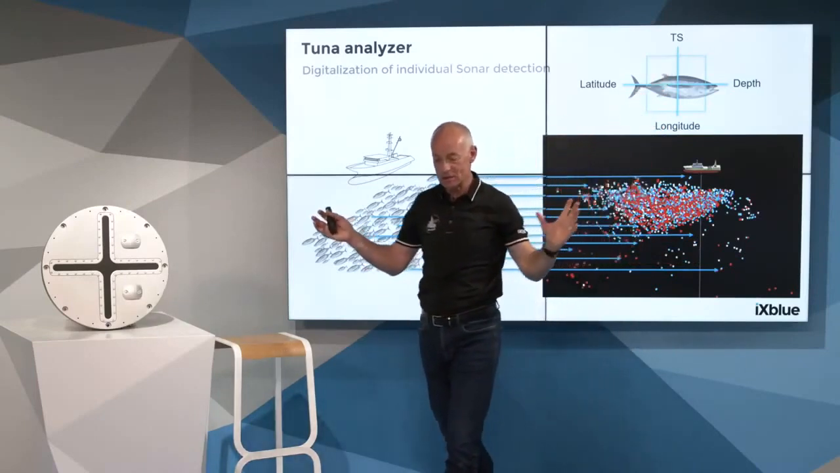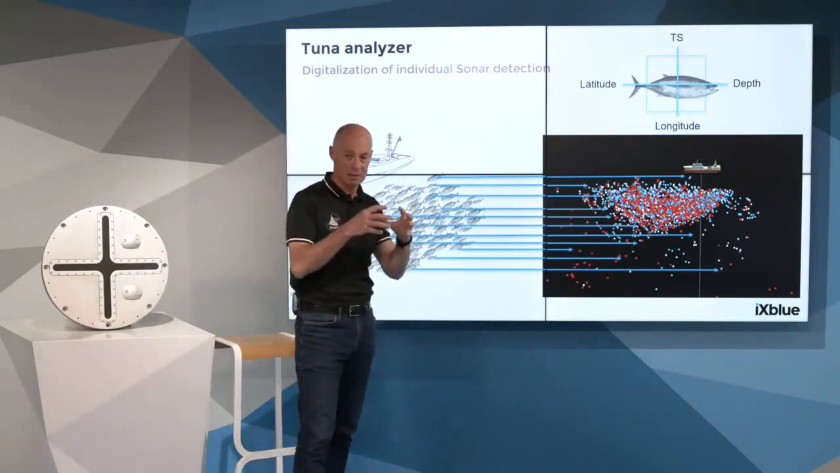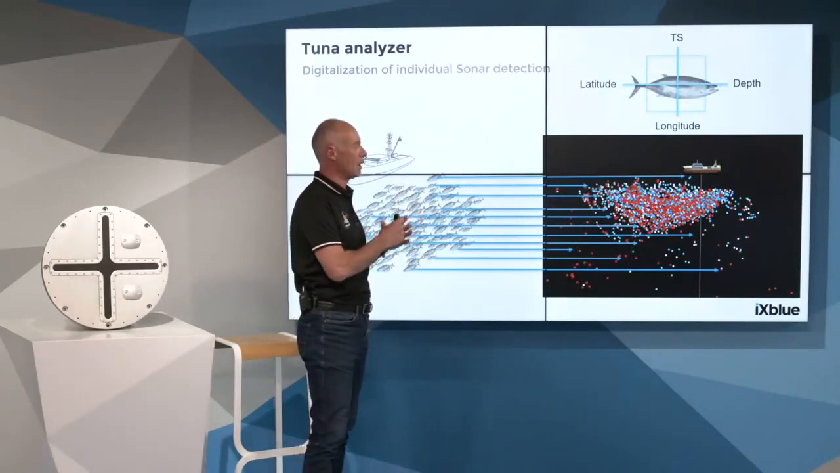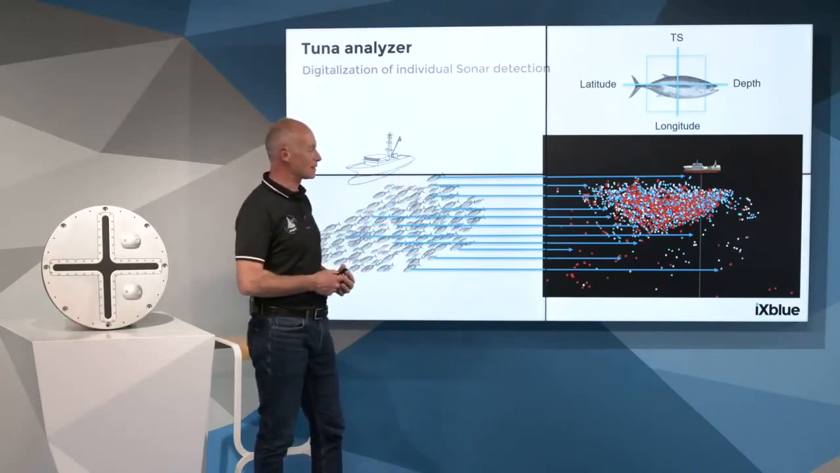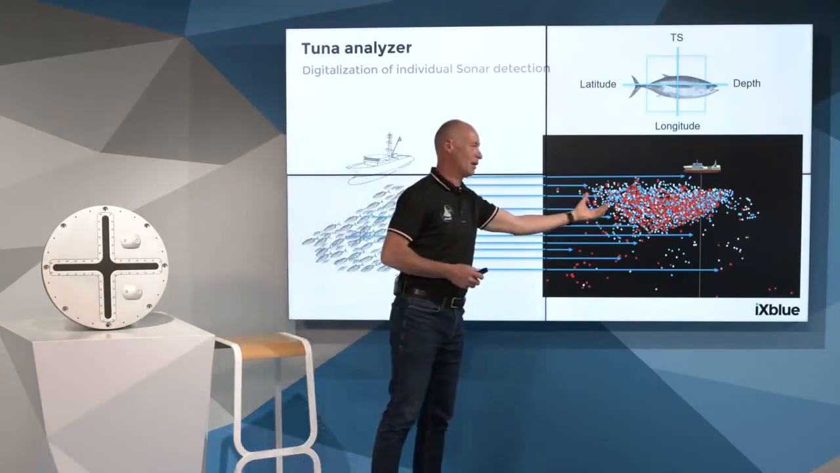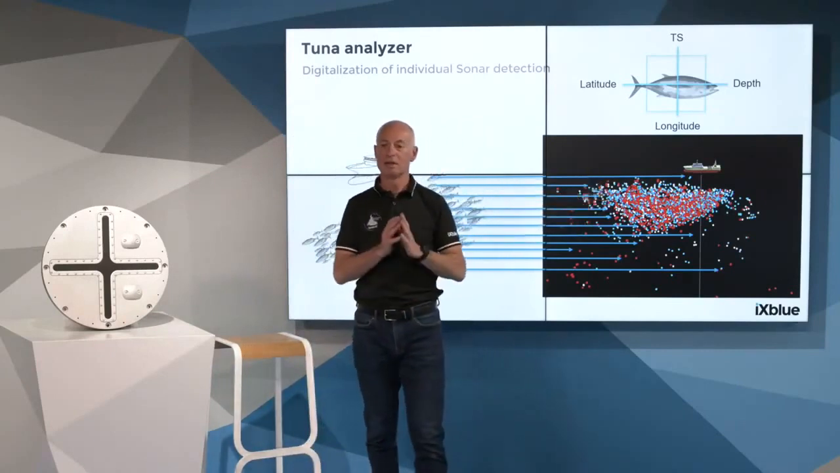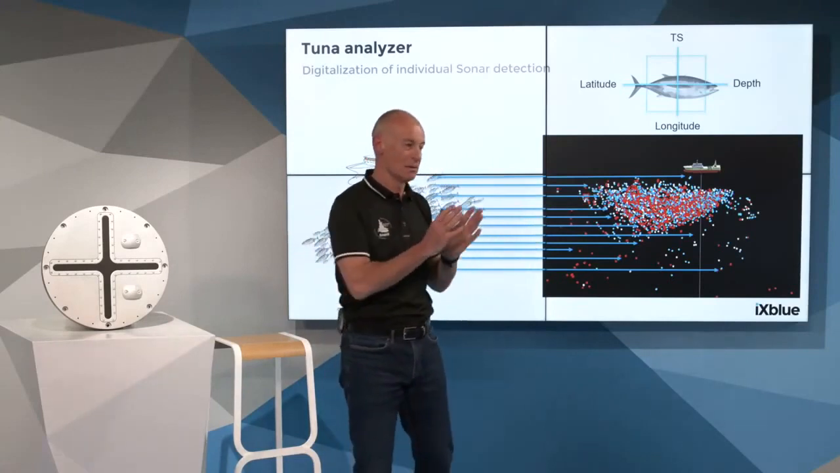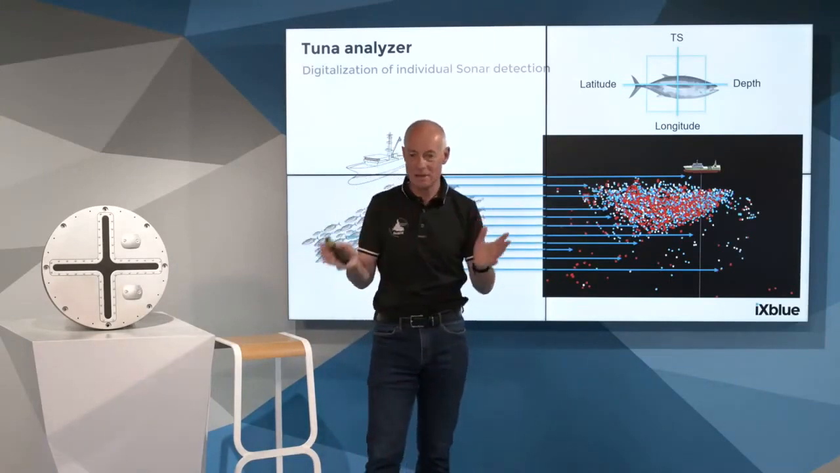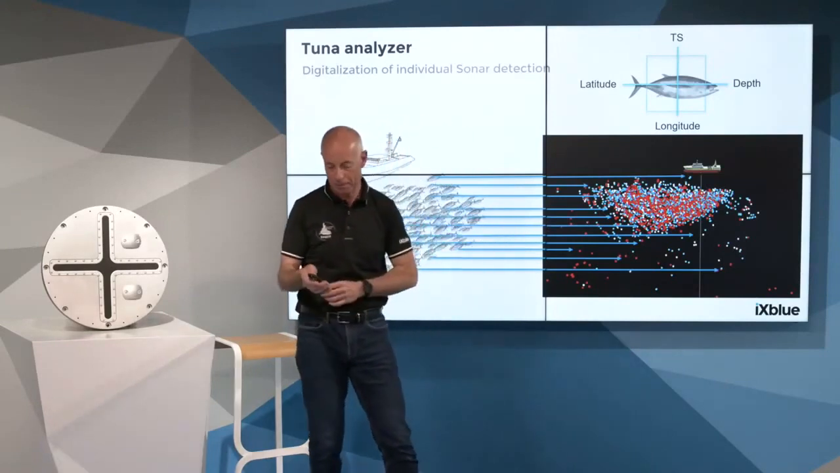So this precious information is gathered in a database in the software, and at that step, the skipper can make a selection inside the shoal to evaluate the quantity and to evaluate, let's say, the TS distribution. I would like to say it can be correlated to weight distribution or size distribution or species distribution.